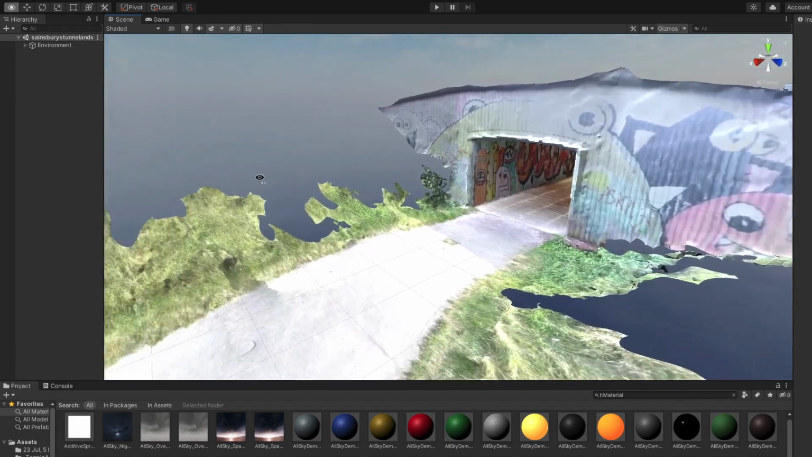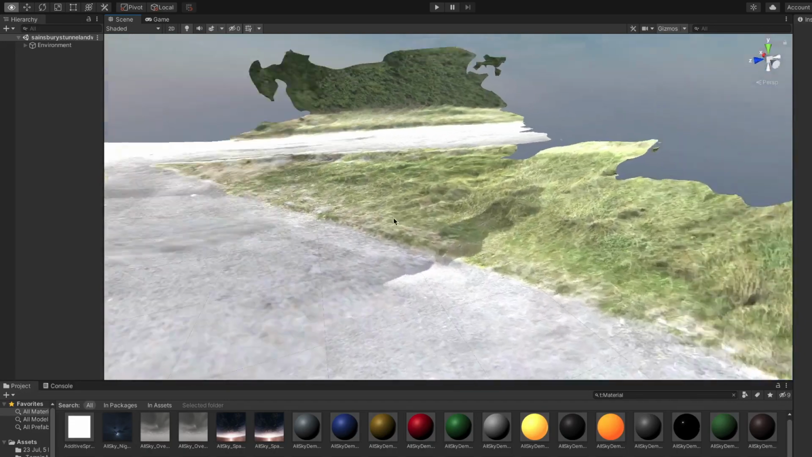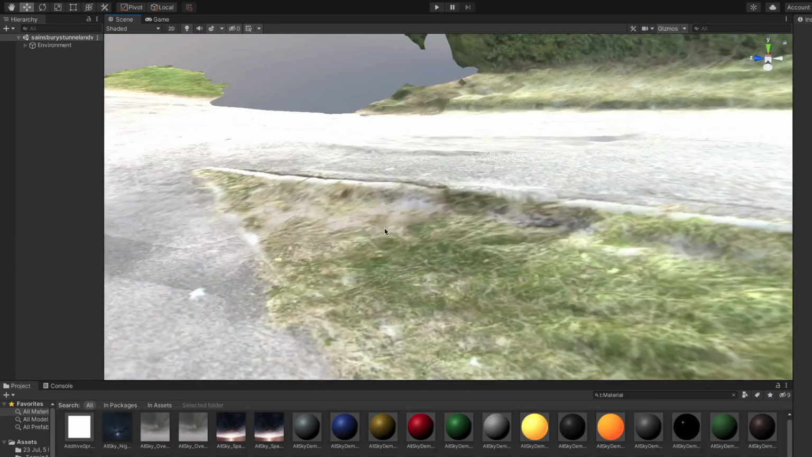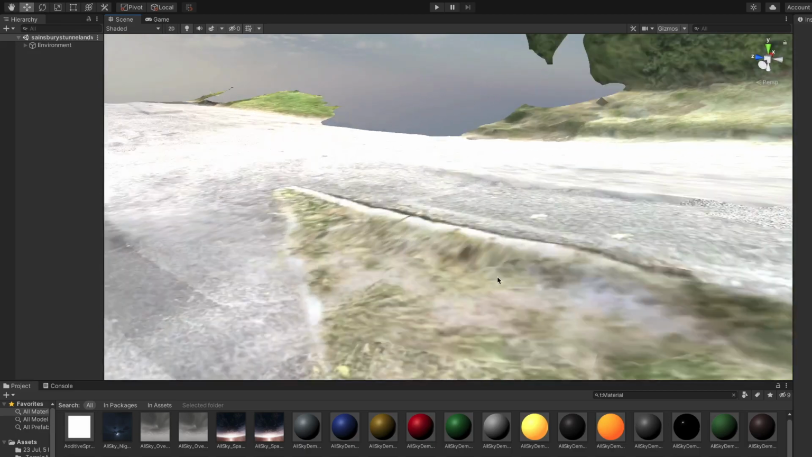But yeah, as you can see, the foliage itself, to some extent, does grass quite well, like flat grass, and also we've got that boulder there as well. There's like a little thing that goes up.